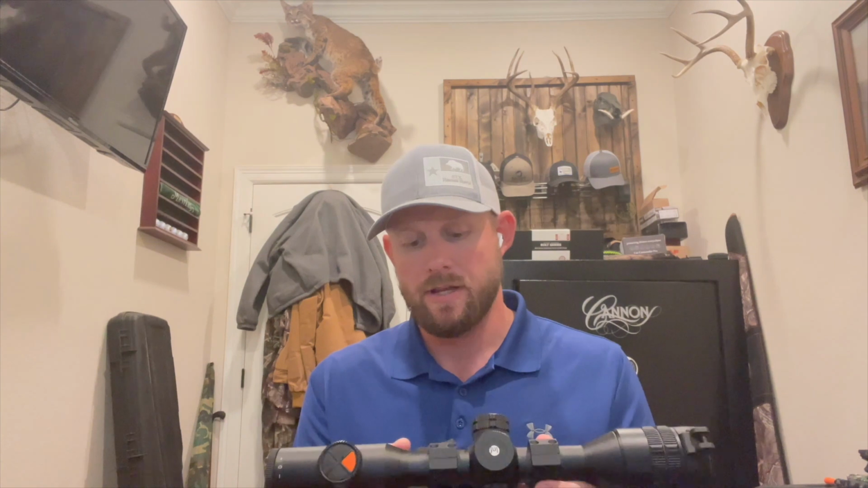A couple other things I'd like to point out is that the adapter of the power cord on this one is not a USB mini, it's a USB-C. So that's also a really good connection, makes it really easy to hook it up to your computer to get your videos off if you don't want to use the mobile app, as well as you can charge the scope directly from this port.